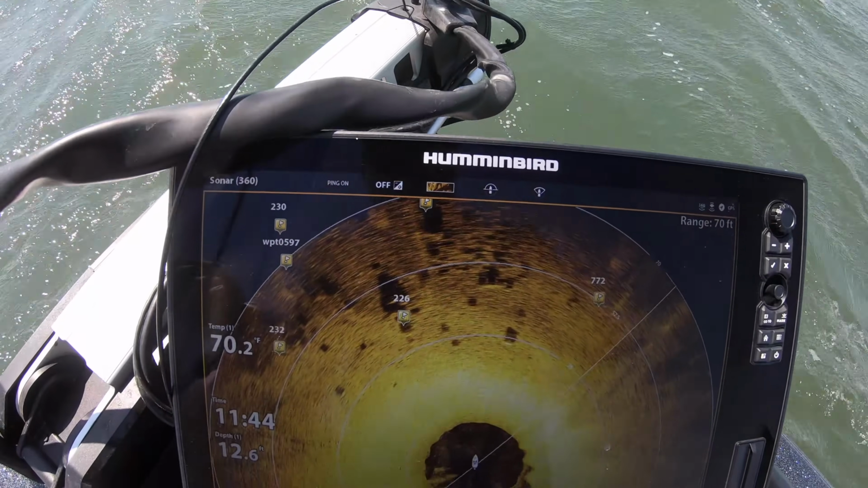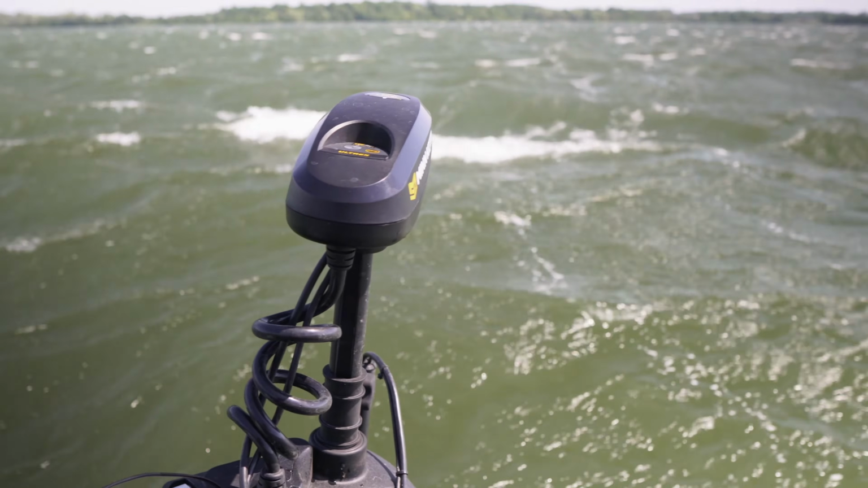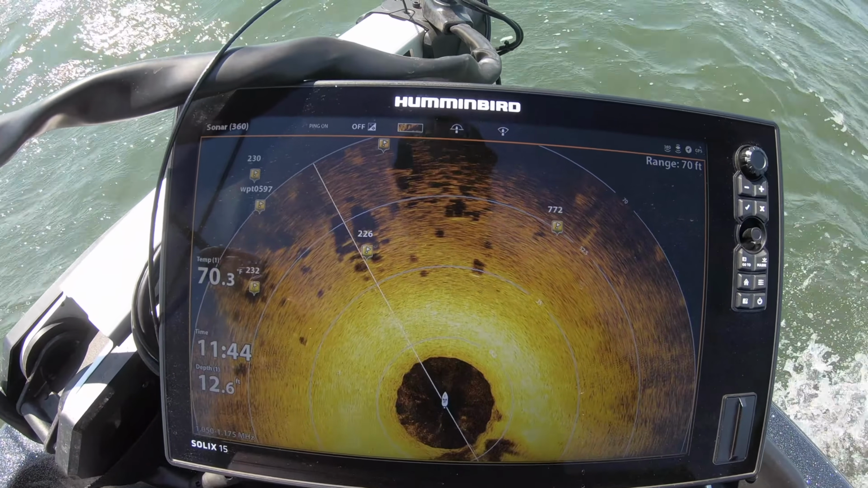So we're back. You can see we're still in that same position. That Spot-Lock has us pegged right where we need to be. You can see a few bluegill beds on top there being built.